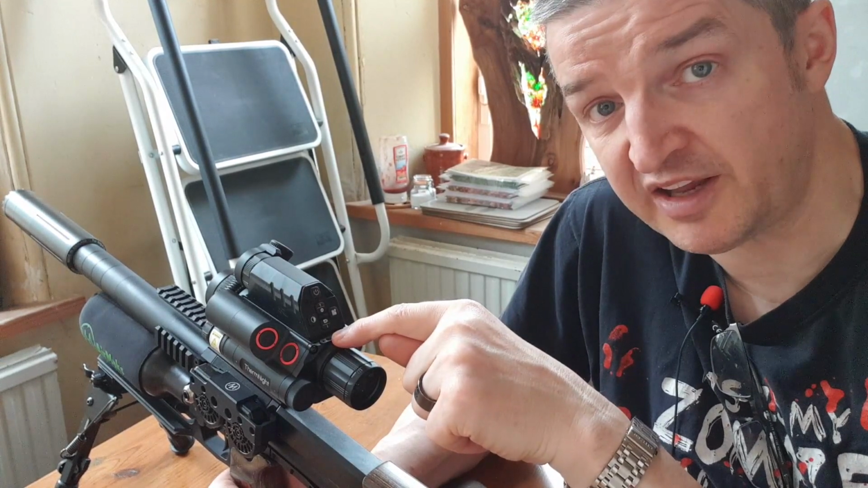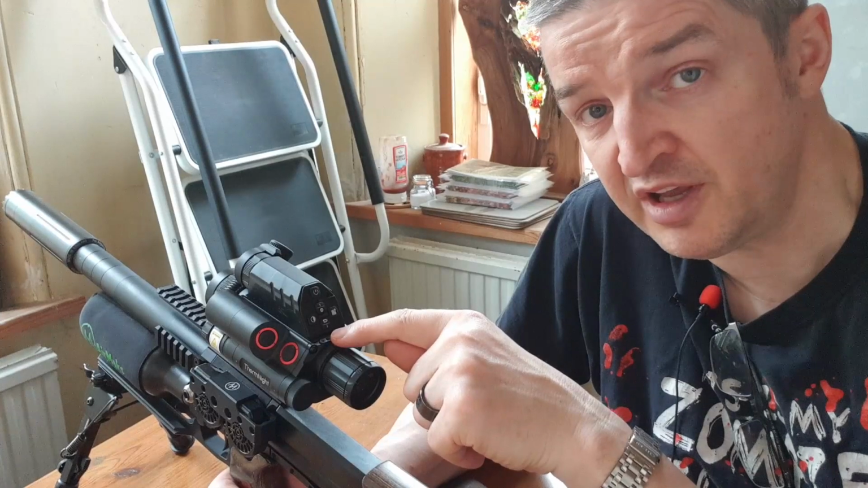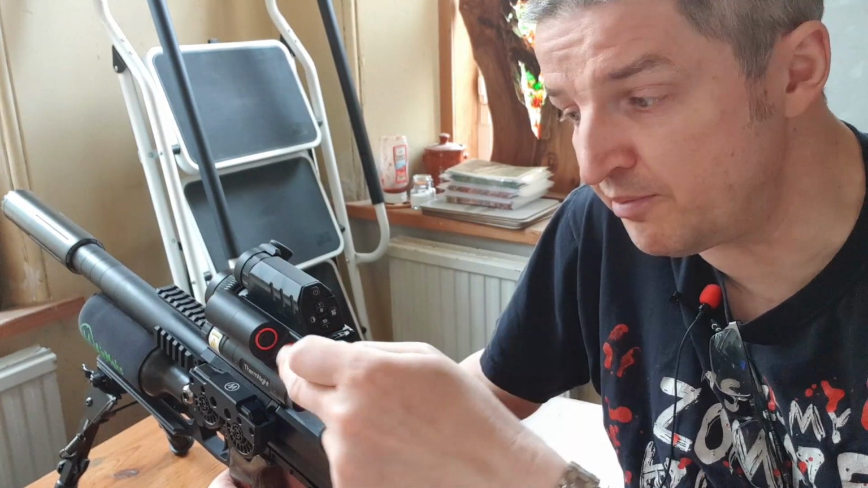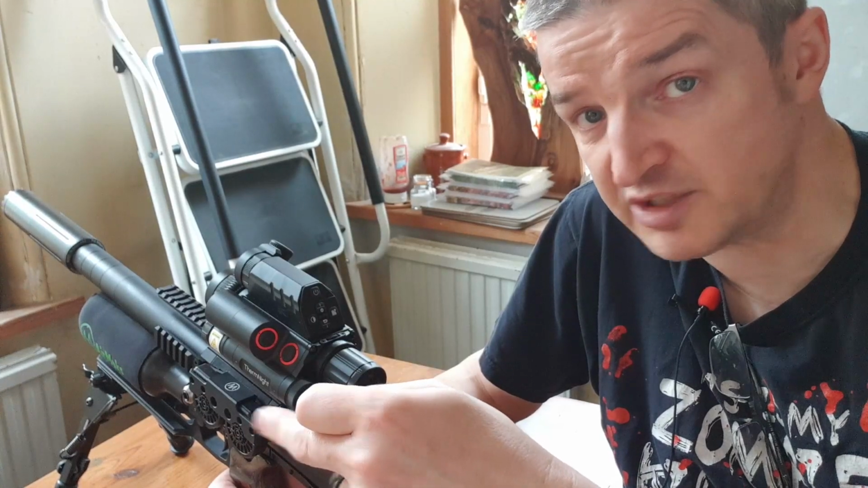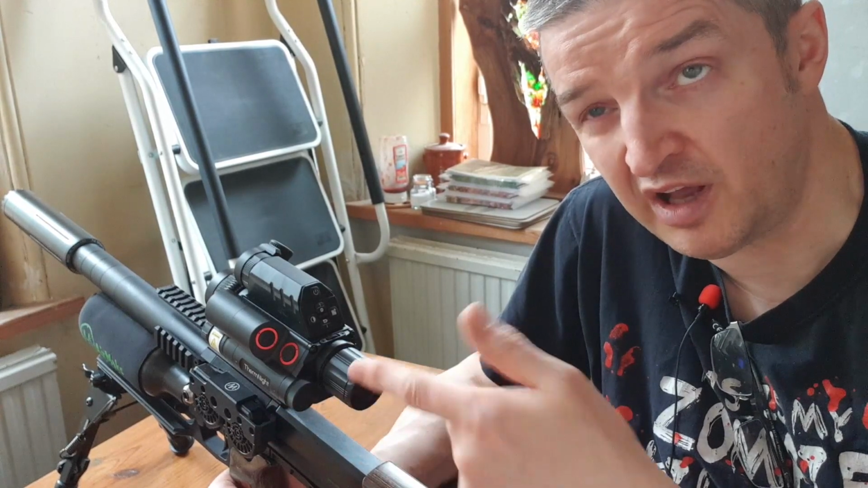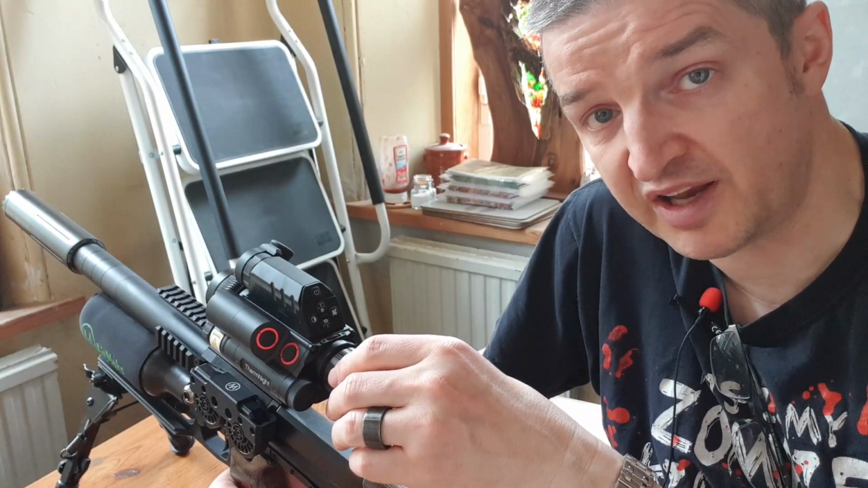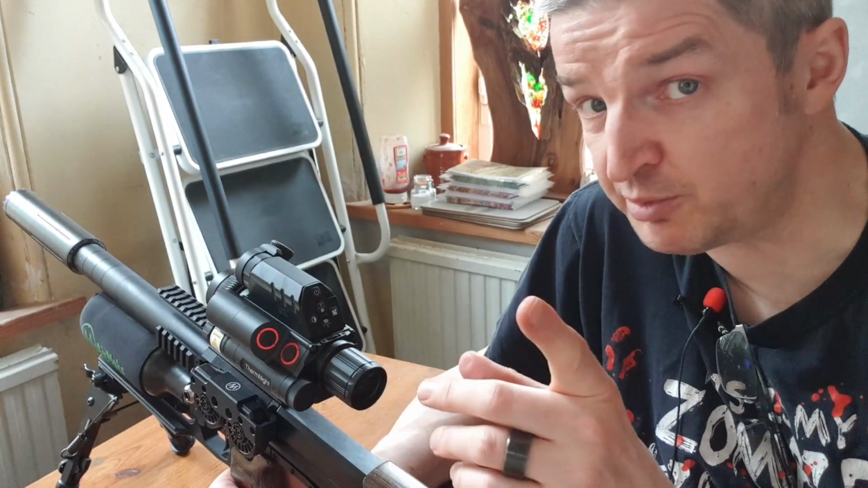So this base mag in day and night is 5 times, and it takes you up in 2.5 mag increments: 7.5, 10, 12.5, 15, 17.5, and finally 20 mag. When you're in thermal mode, press the toggle button to switch between thermal mode and day or night, whichever you've got selected. And the thermal mode is 3 to 12, so 3, 6, 9, and 12 mag, and that's digital zoom in the magnification. It's only a 256 by 192 thermal sensor, although it is 18 millikelvin NETD. I'll explain that in a second.